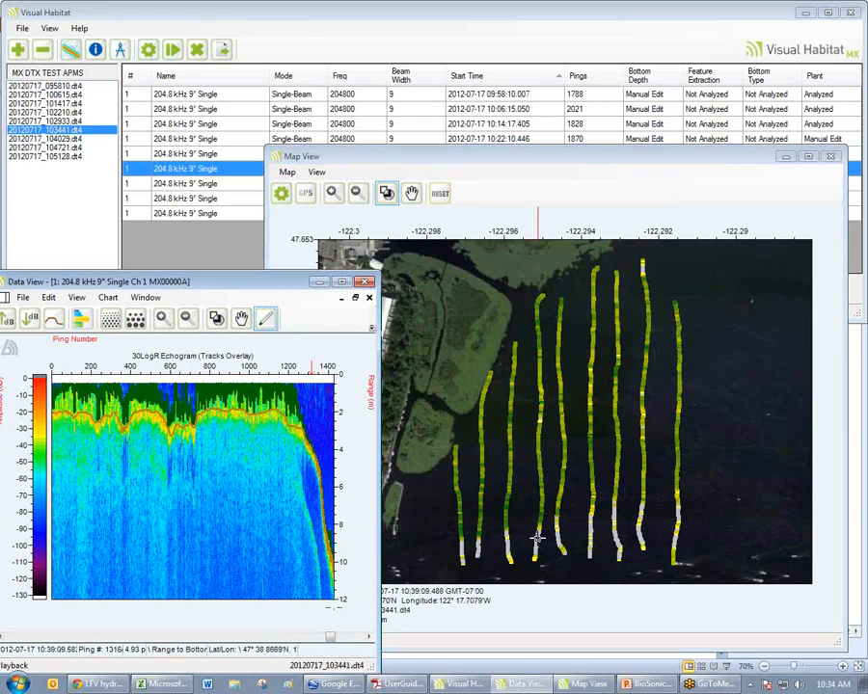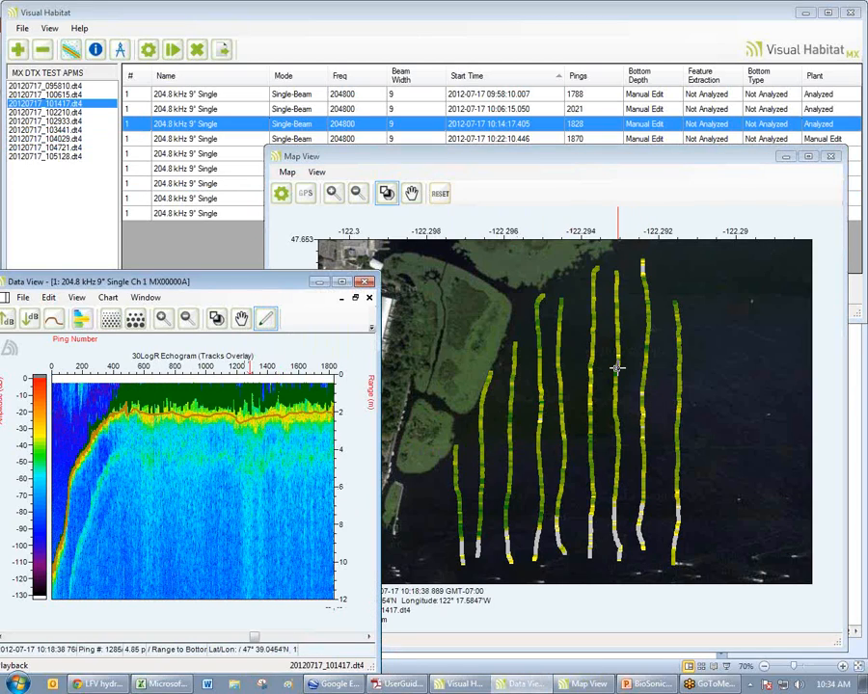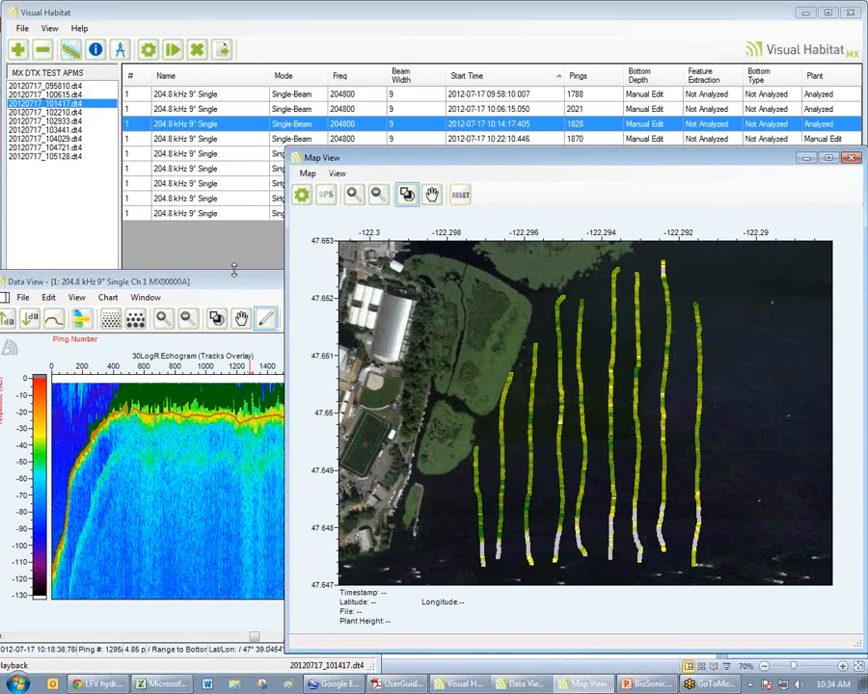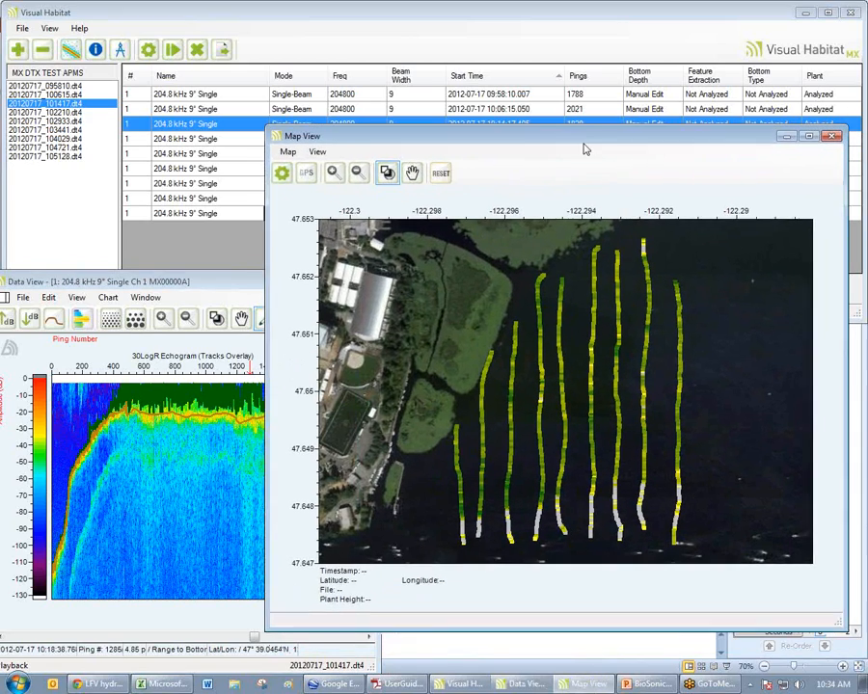I can pull up the echogram. There is the red arrow on the echogram view right here, showing me that my plant canopy has fallen off right here in the channel. Sure enough, there are no plants there. Or I can go over here where it's dark green, click, and I see that, yep, my plants are topped out right here. Okay? So, again, infinitely adjustable based on whatever colors you want to use to create this map view.